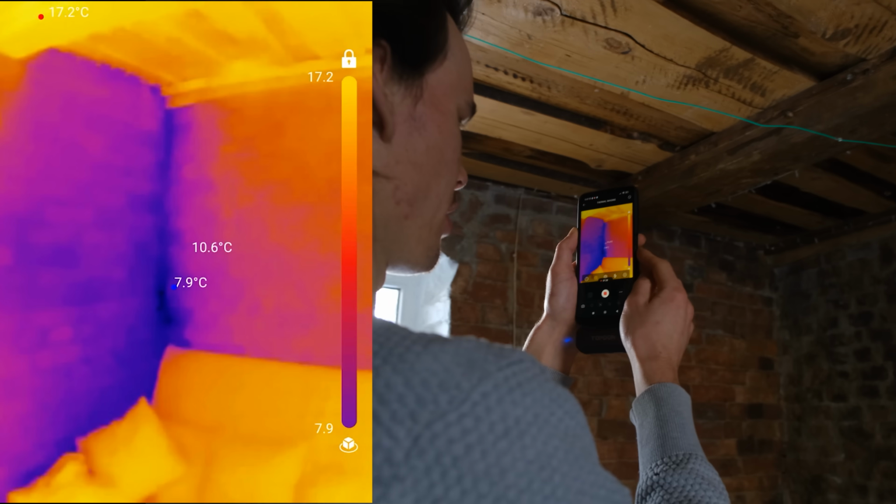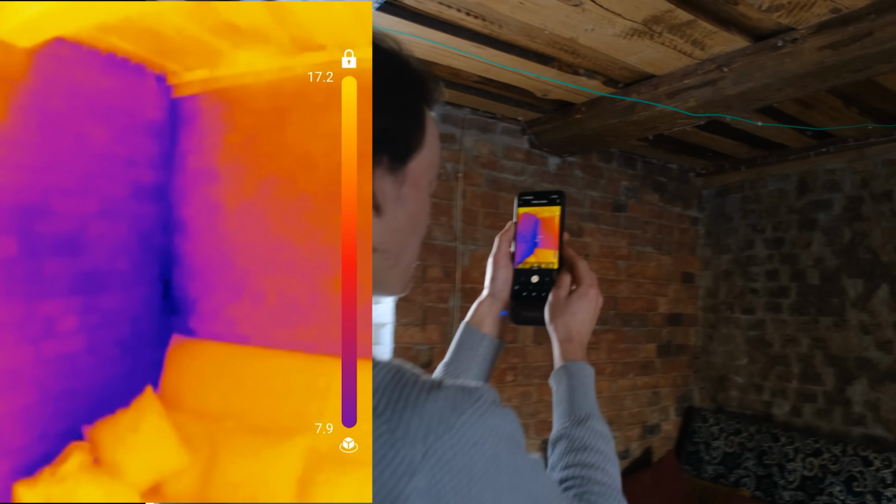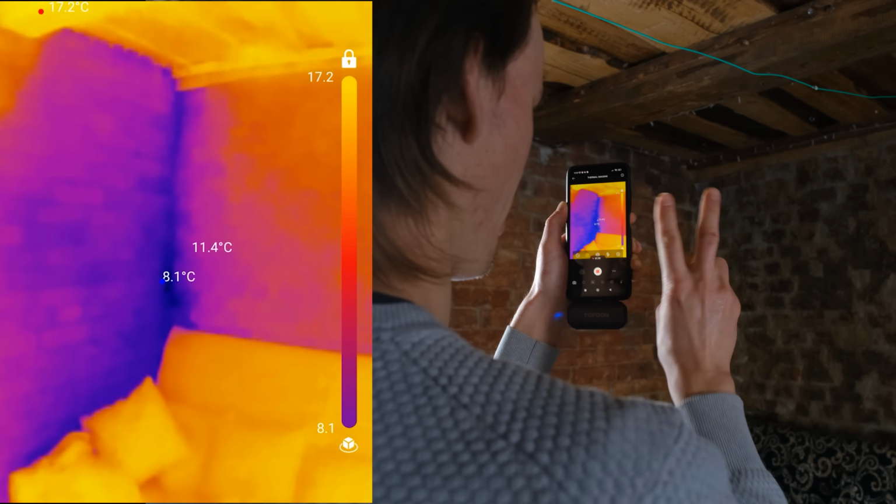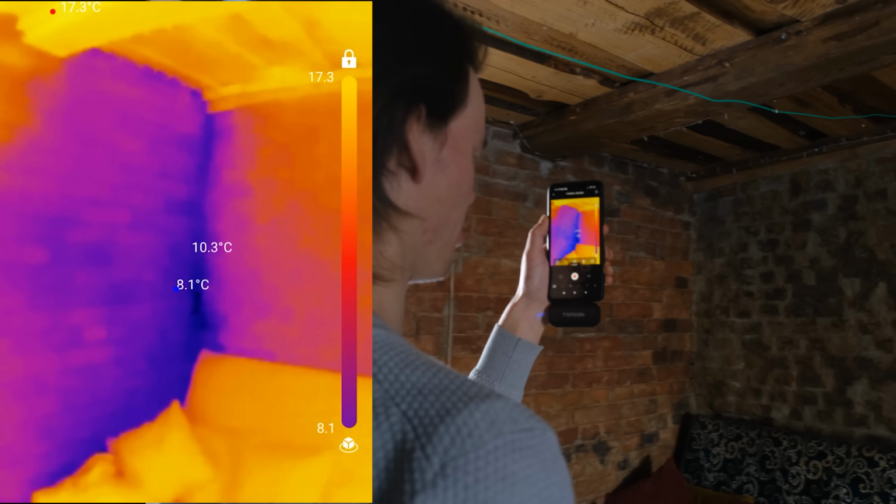That corner, you can see that connects to the basement. That is pretty cold, and also to the outside. I think that switches from being a double wall to a single wall. So that is a cold spot as well.